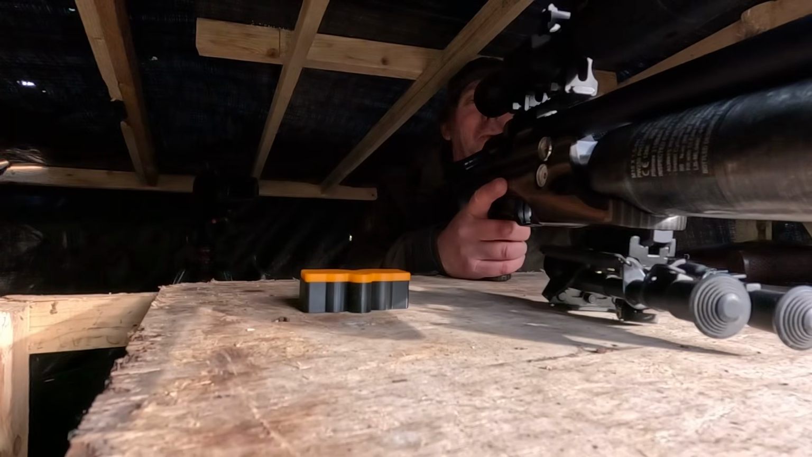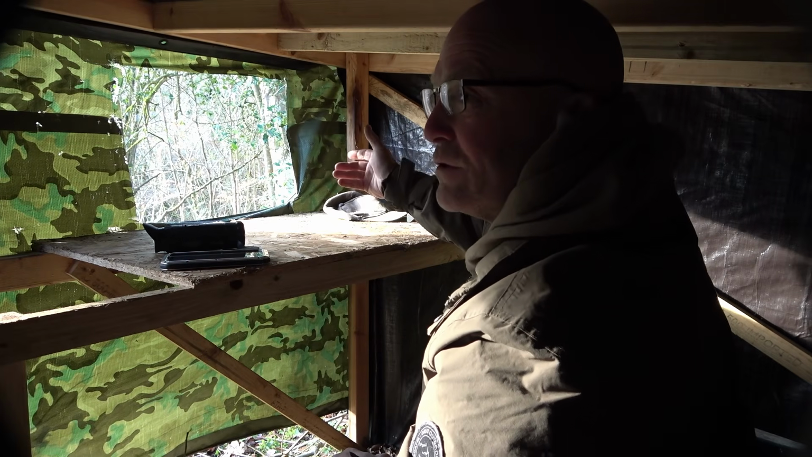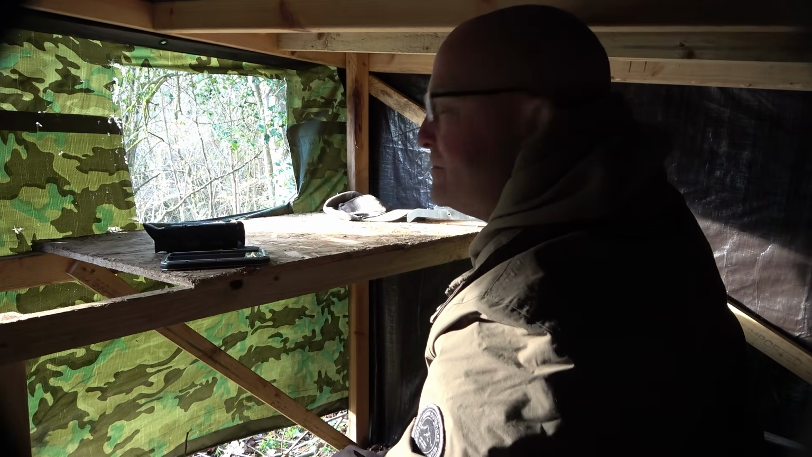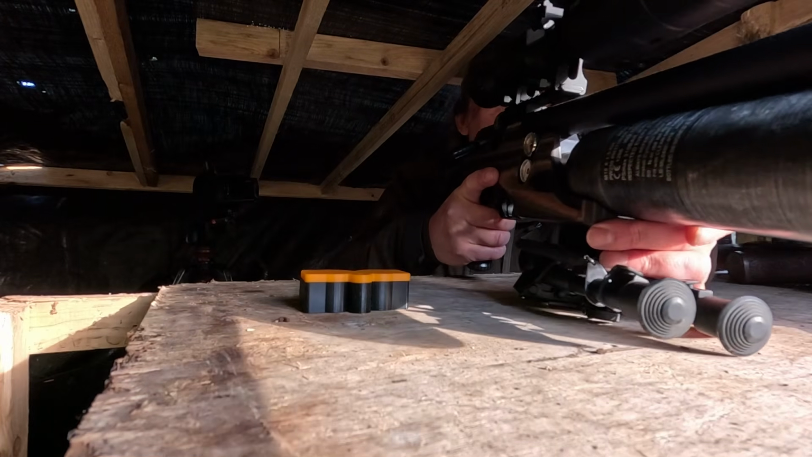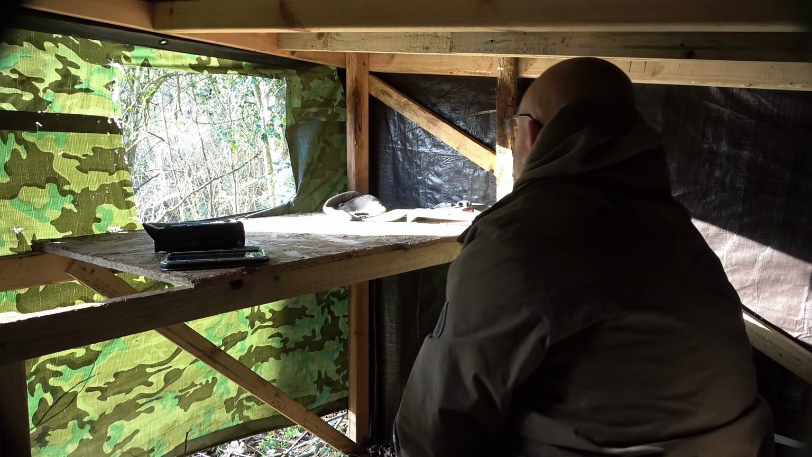That's the end of the squirrels for a bit. Surprisingly, Dean, when you go out and pick them up, they'll come back straight away, so it doesn't really disturb them at all. No, not at all. There's one coming. Keep still, Charlie. Charlie, stand still a minute.